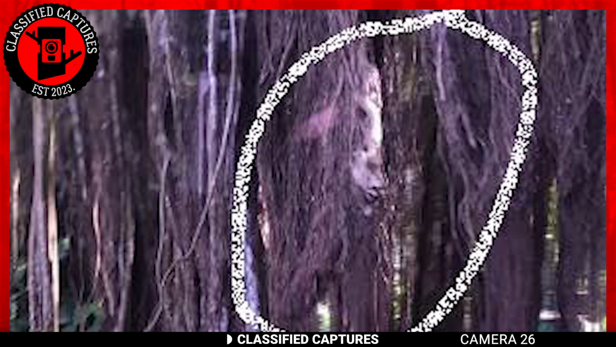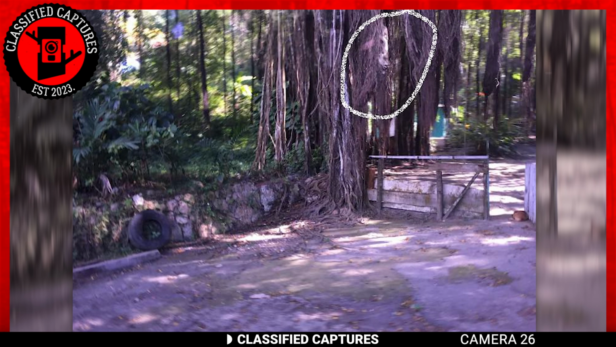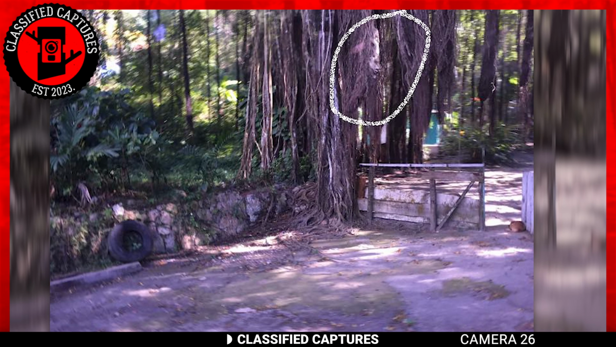What could this be? Is it the mark of a possessed tree haunted by some ancient spirit, or perhaps a clandestine ritual spot hidden in the depths of the woods?